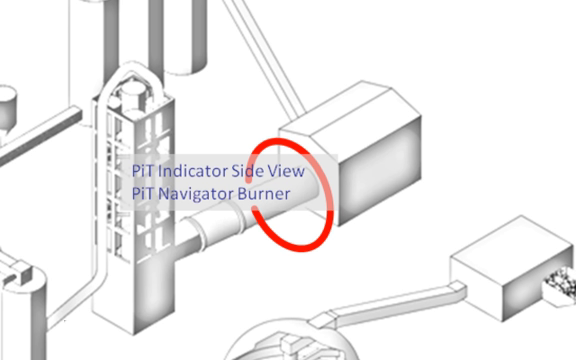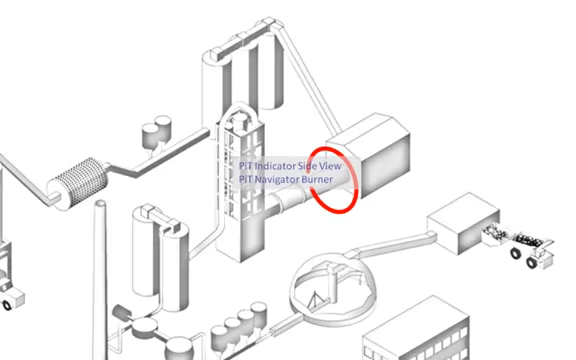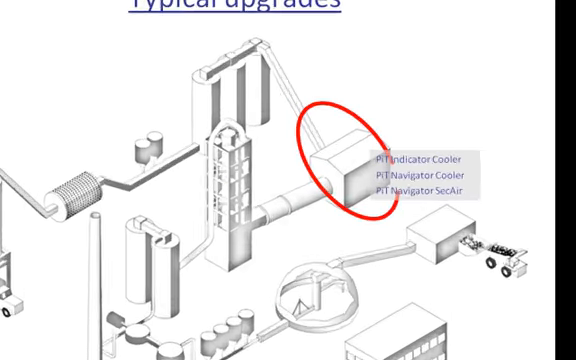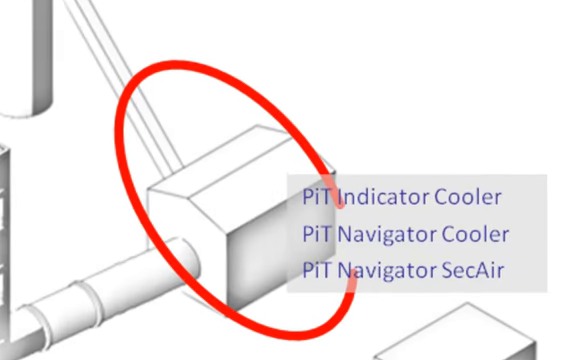If you want to have more information on the PIT indicator side view, please have a look at the separate movie. For plants having a fully automated burner, the PIT navigator burner adjusts the burner fully automatically according to the information gained from the flame and from the process control system. The PIT indicator cooler shows snowman, filling degree and temperatures in the cooler.